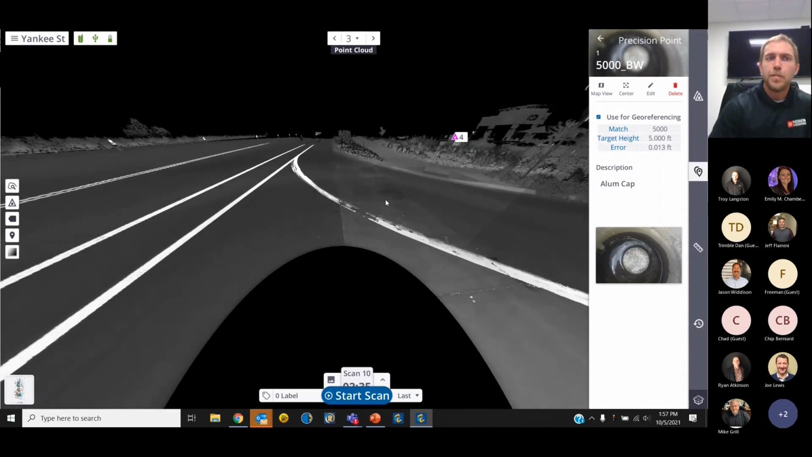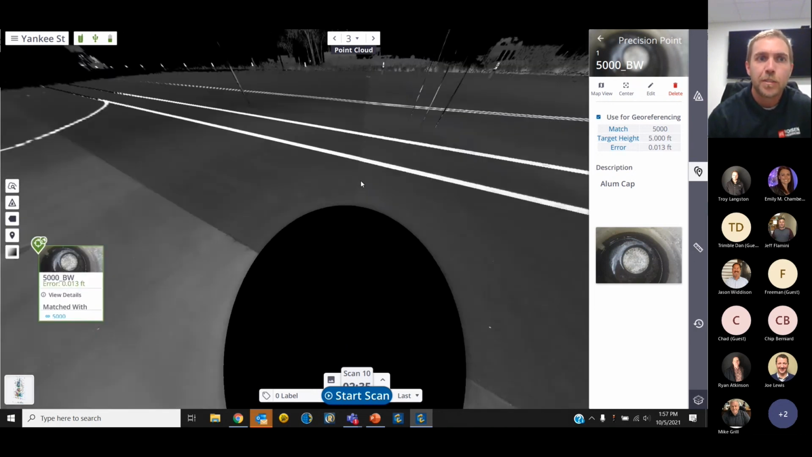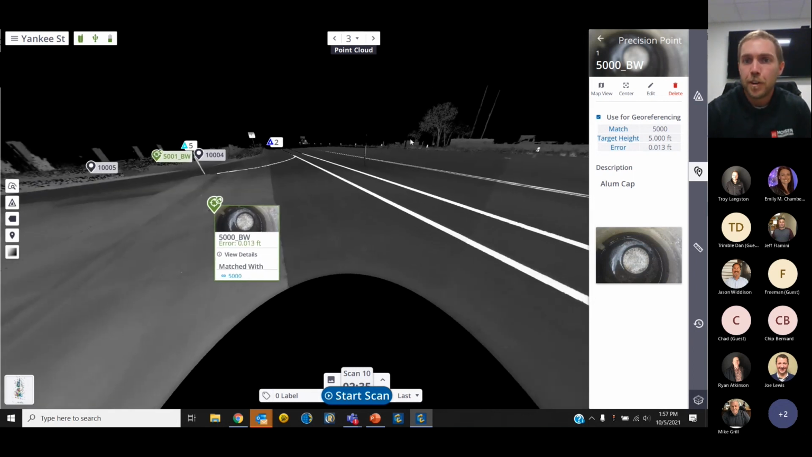Really, the last thing I want to leave you with is an image of the type of quality that you're going to collect with this X7. There's a lot of deliverables that can be created. The range is a little bit shorter, but the workflow makes up for a lot of the office time spent registering scans, having it registered in the field. We're able to see our striping, our curb and gutter, our trees, our poles, and take that to a downstream software and easily create a deliverable.